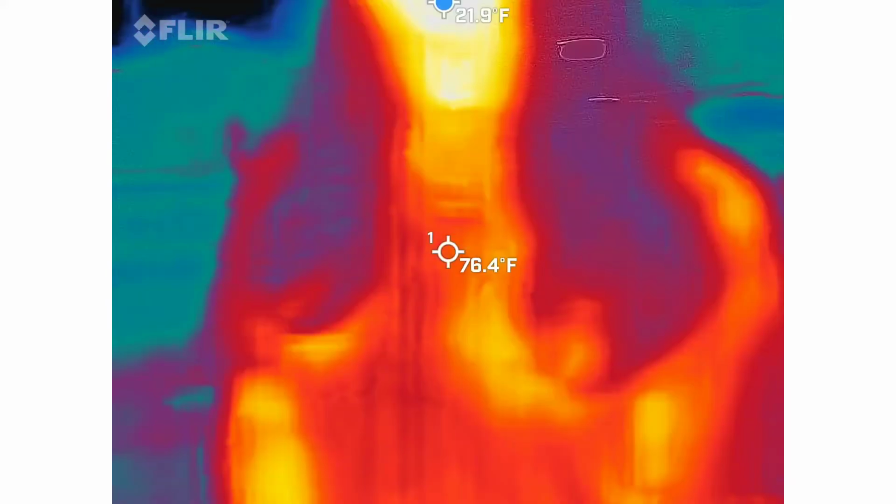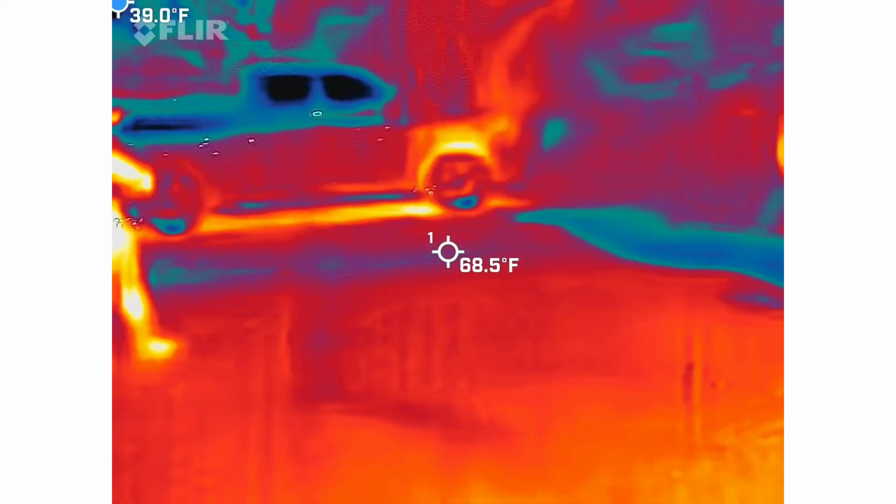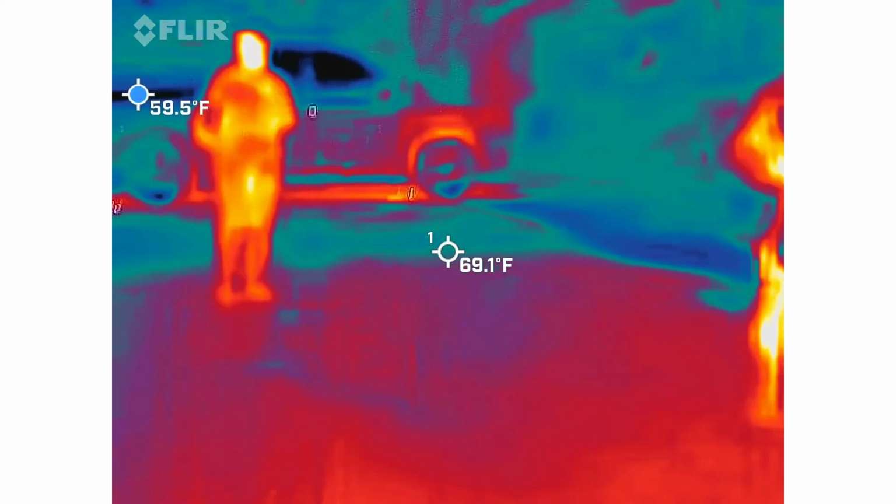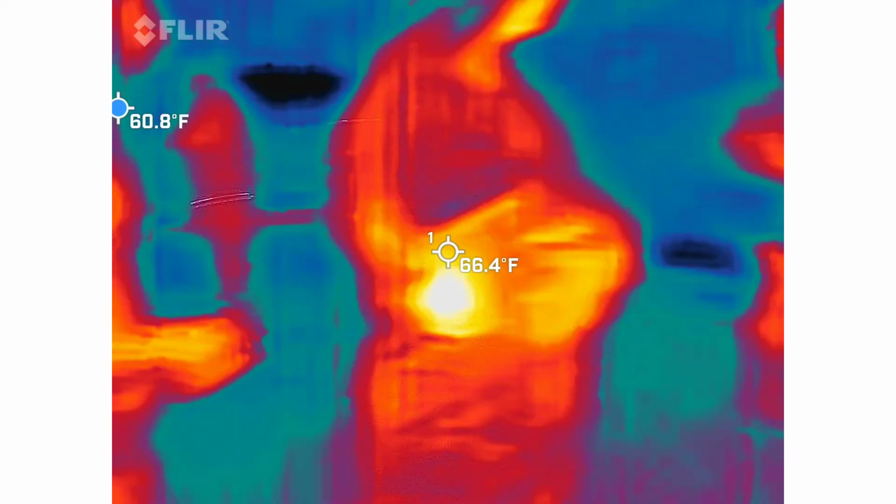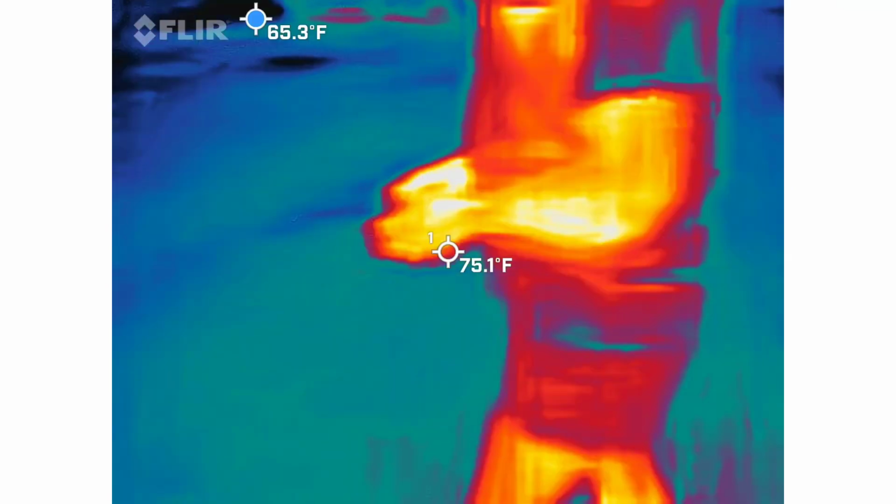What is it? 2.4. Tell him. I got 2.5 on the recording. What's that? 2.5. Is it steady? It was for a while, but then it just started going down right now. The reason why I ask that is because you're close to those bushes, plus we have an electrical pole right there. So the closer you get this way, the more likely you're going to get something out of it. So if you walk towards the bushes, it should go up a little bit.